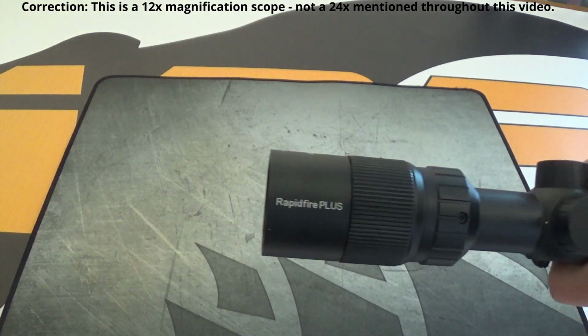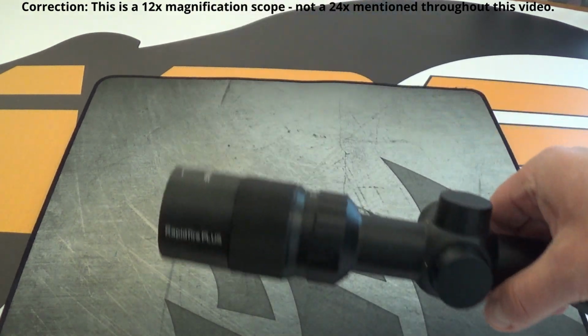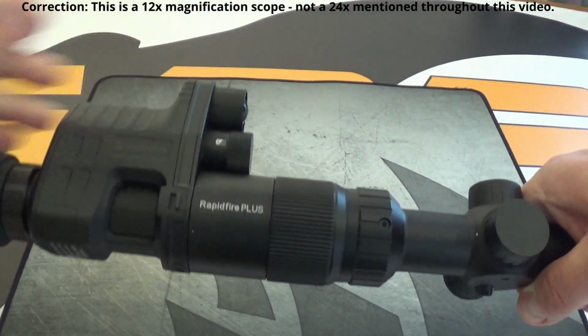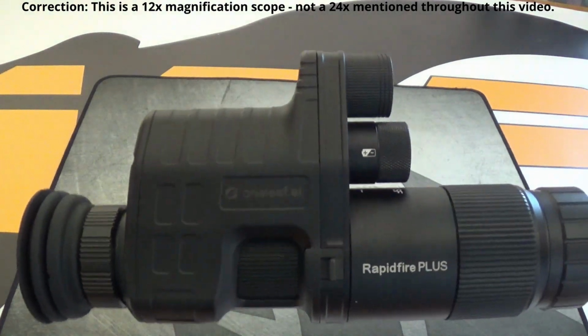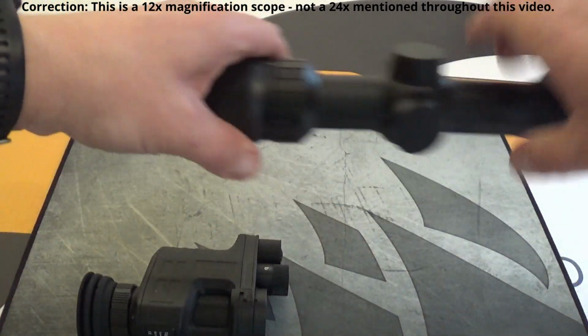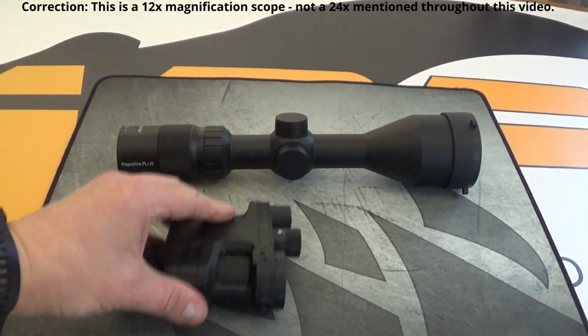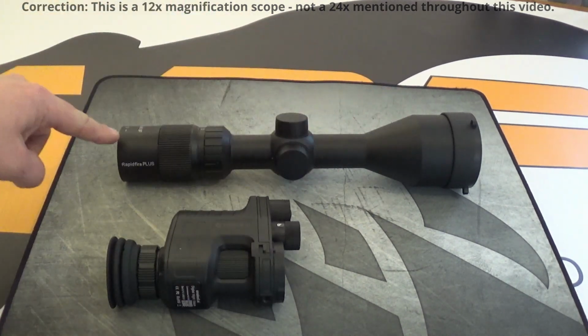Quick release to take it off, and you can use the scope just as you would any other. Straight on, solid. Look at that. Very sexy. Now, we're going to go and have a look at some of the specs of this, talk about this unit a little bit more, talk about the scope.